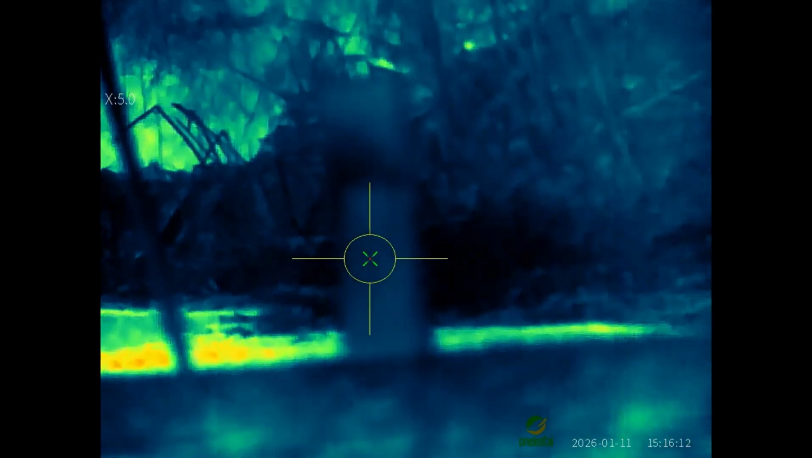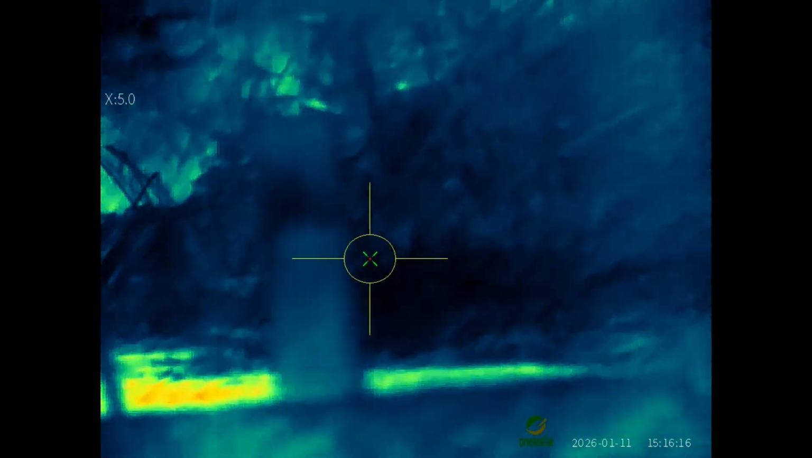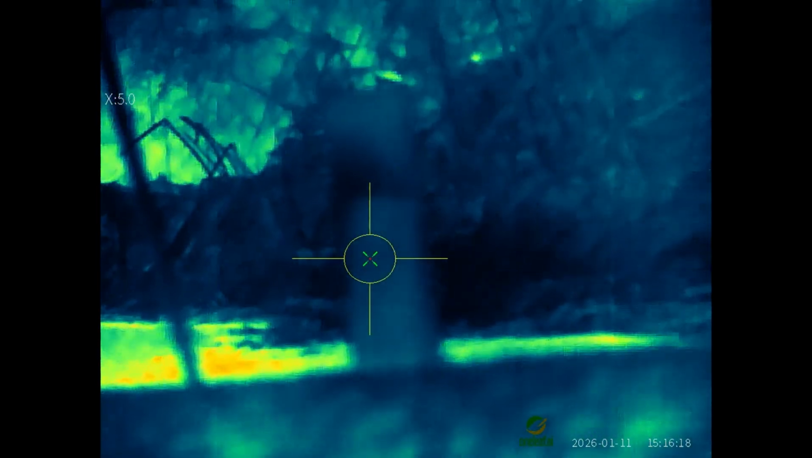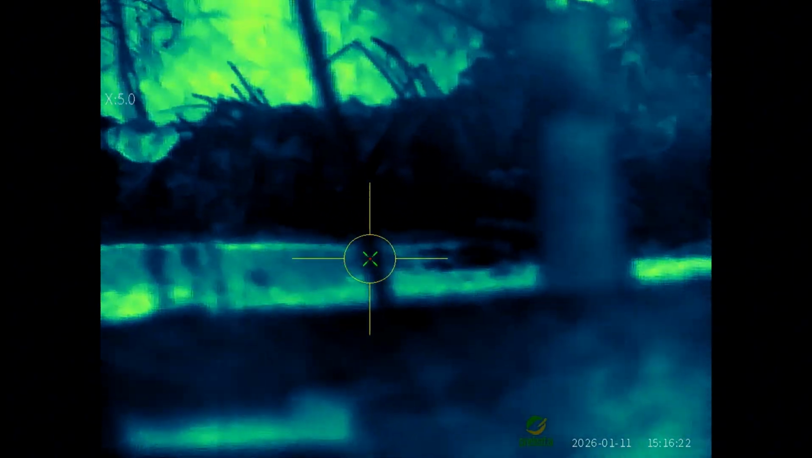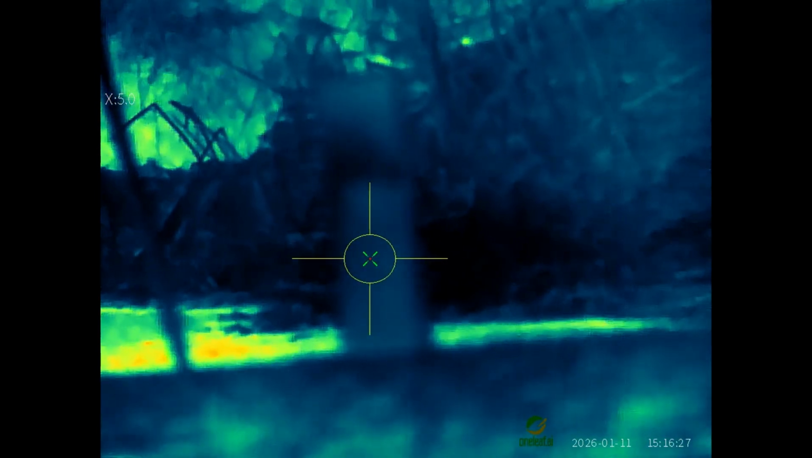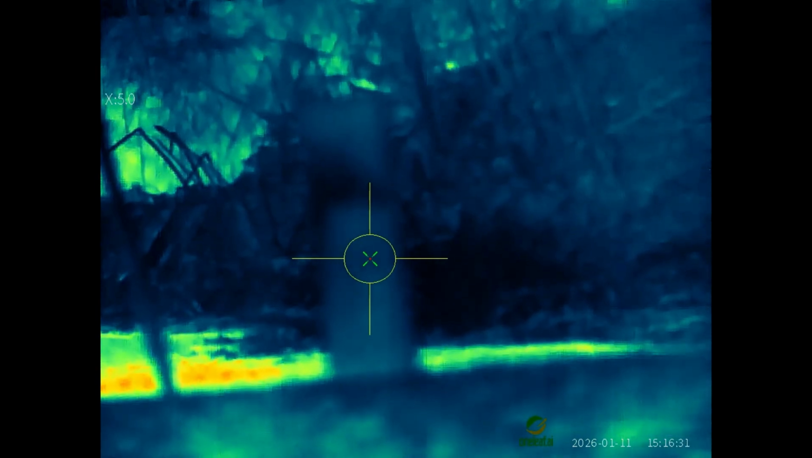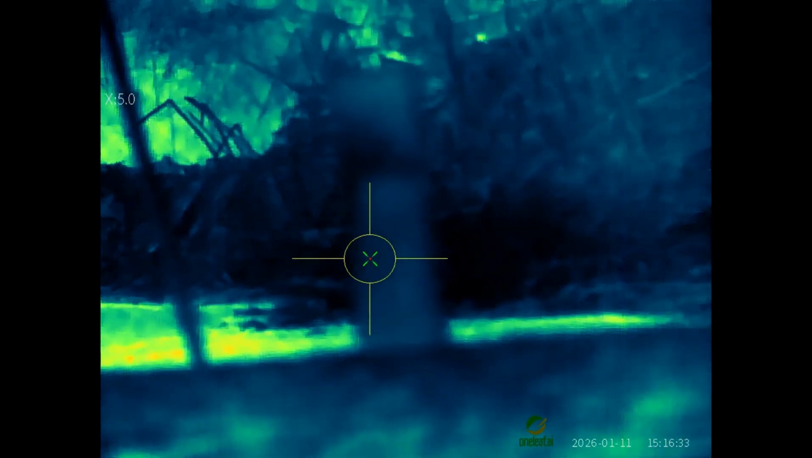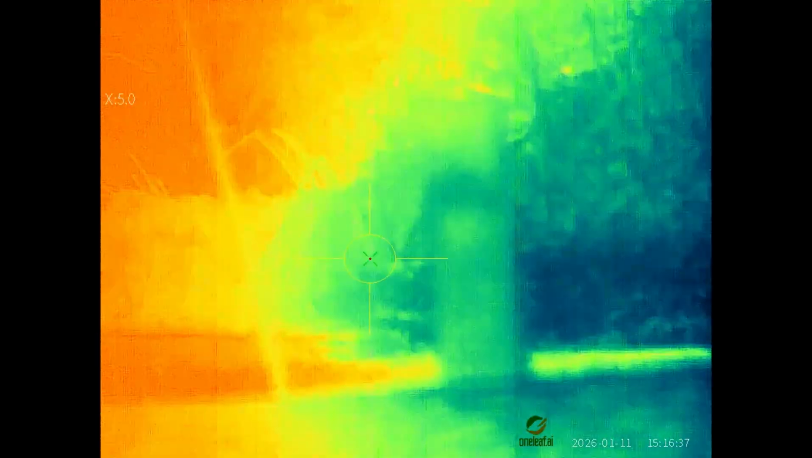Here we are with the 75 millimeter lens. Picture is a little sharper. It's gathering a lot more information, as you can see in the background, kind of the green and white areas, and it's just bringing a whole lot more information into that lens to tell you about what's going on. Very nice indeed. Oh, there's my hand.